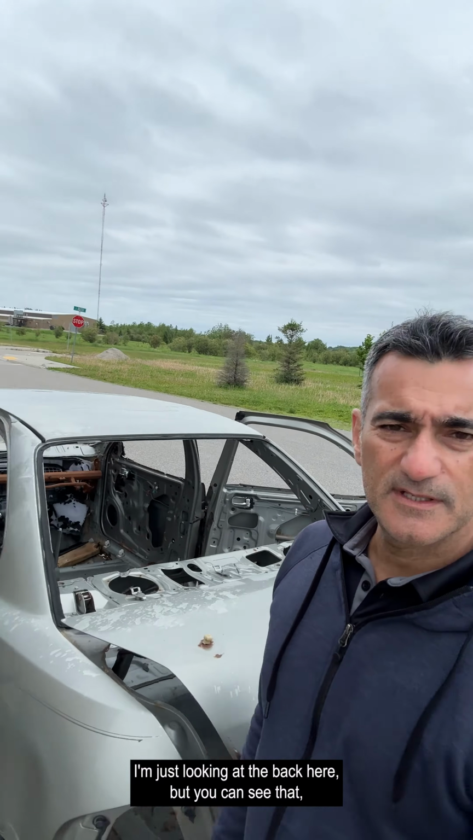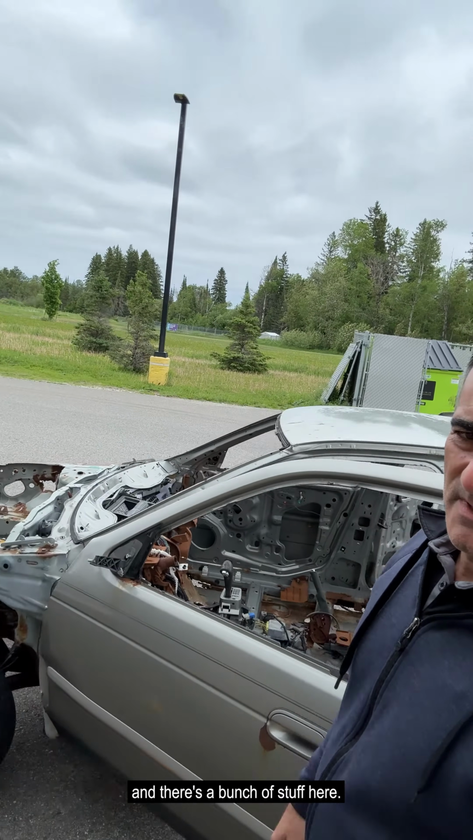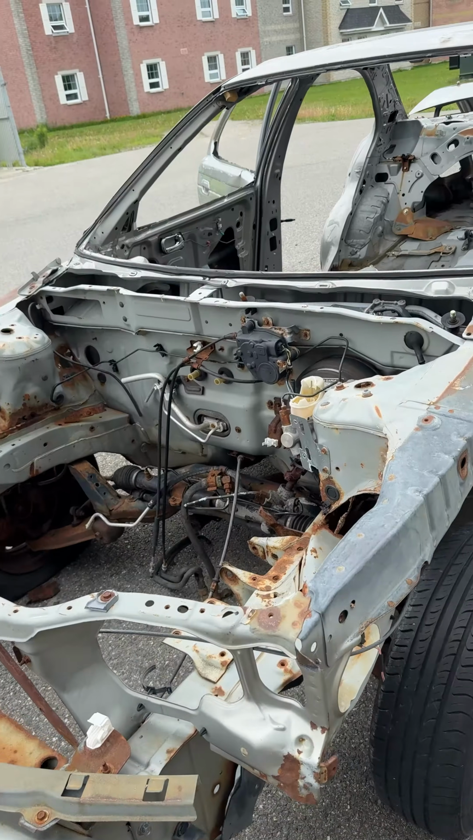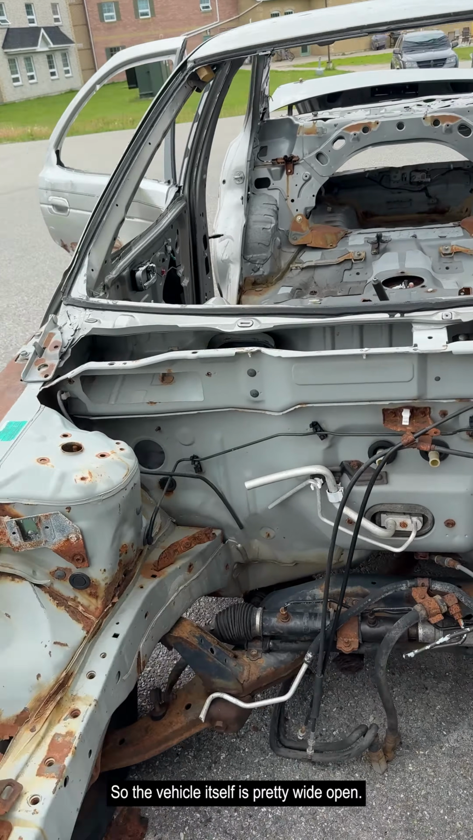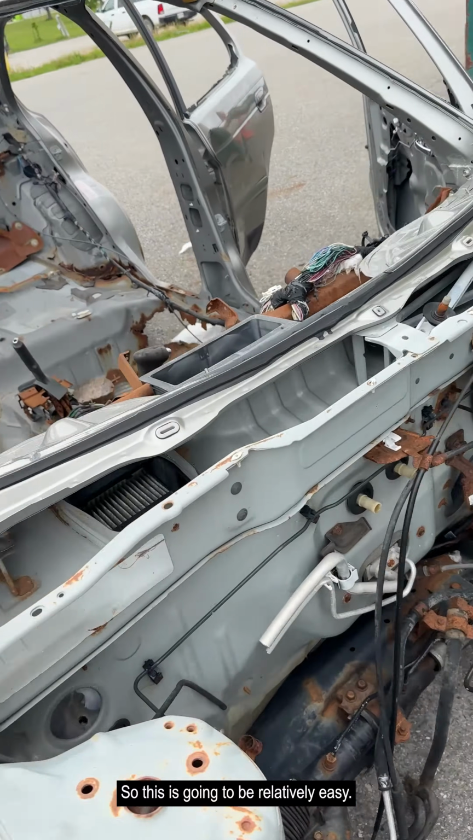This is a Sentra. I'm just looking at the back here, but you can see that we have full access to the inside, and there's a bunch of stuff here. So this is what we're going to scan, and let me show you what we got. The vehicle itself is pretty wide open here. You can see a lot of stuff is exposed. So this is going to be relatively easy.